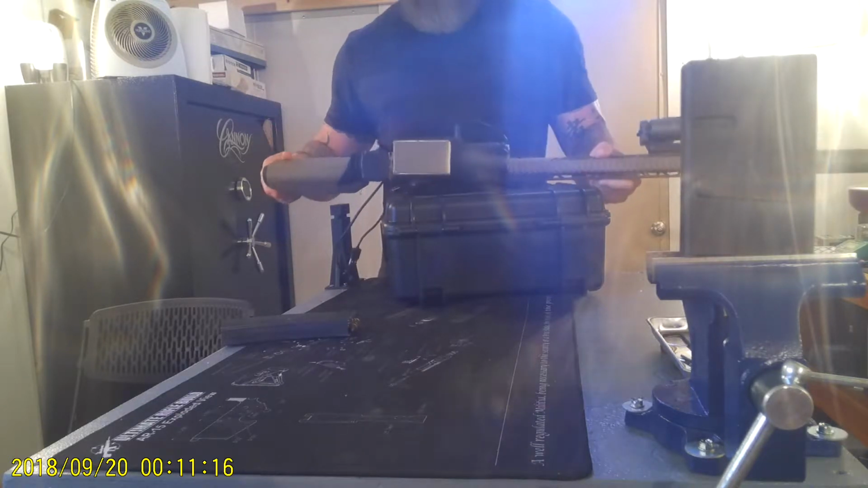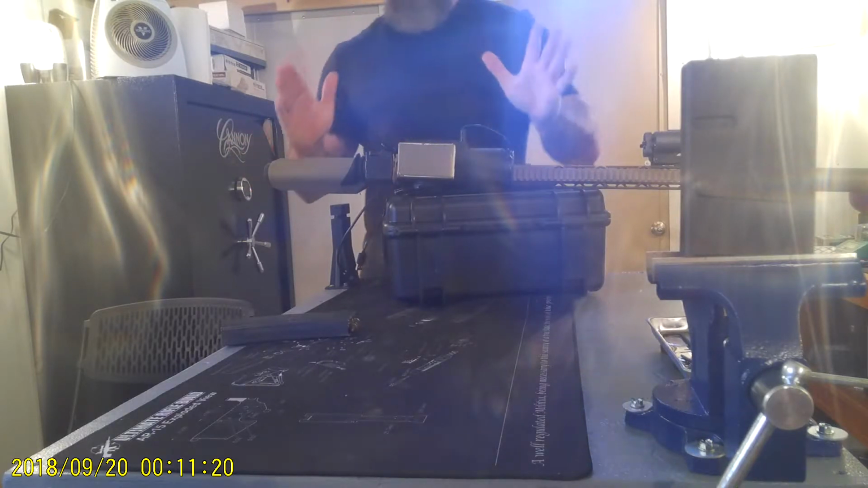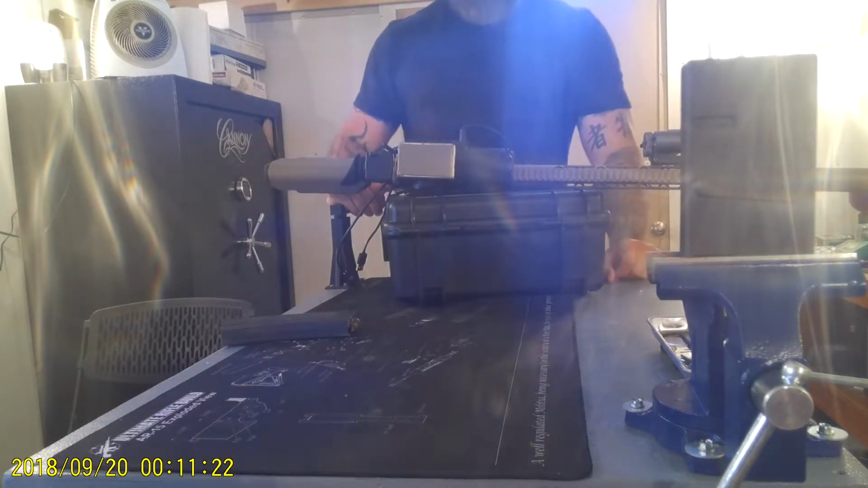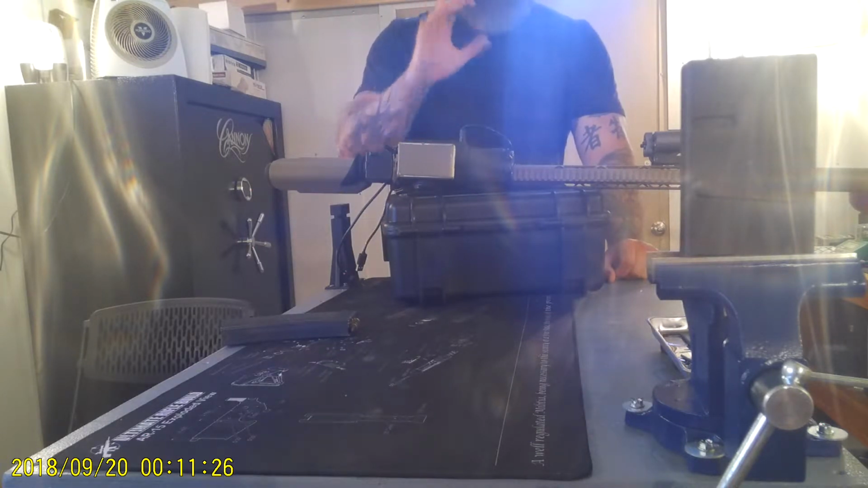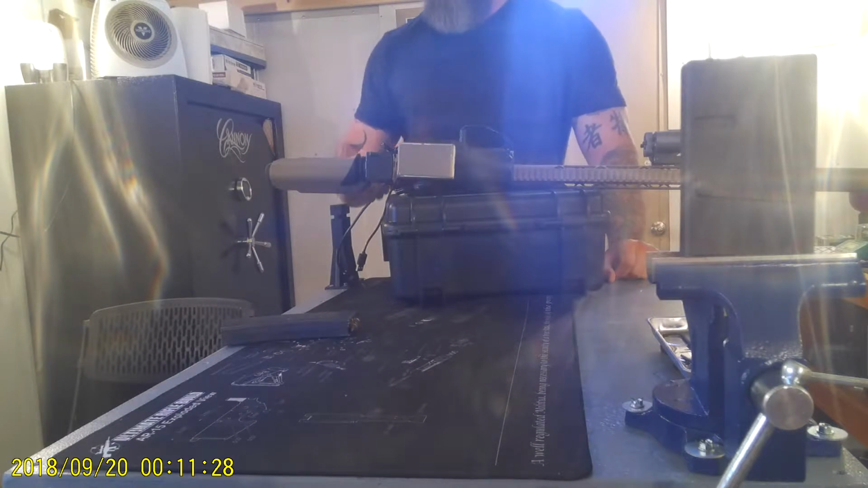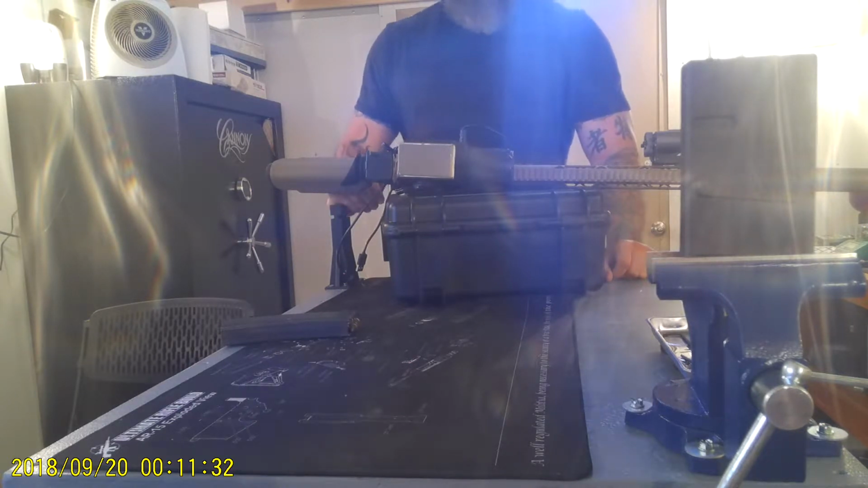The upside about this scope is it is absolutely amazing looking through, and I am told that it's even better than the Trijicon, and it's cheaper than the Trijicon. Here's the thing, I can't confirm that because I've never looked down the Trijicon one. I've just now been getting into the thermal world.